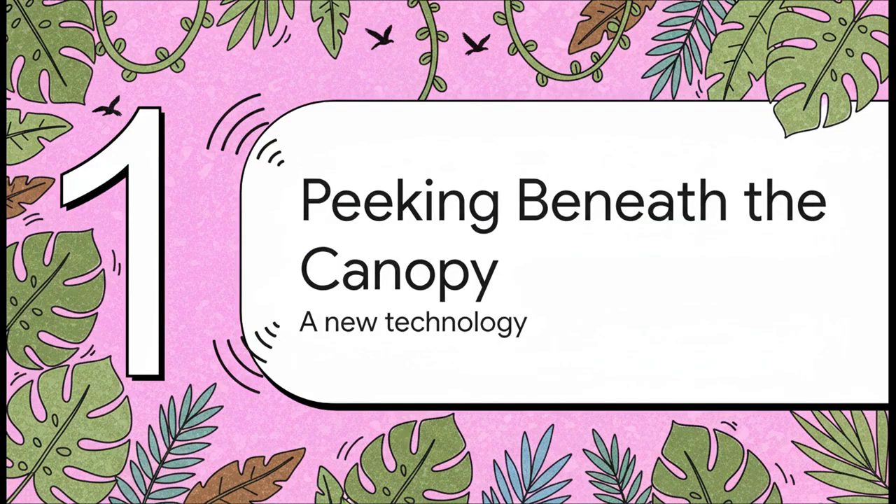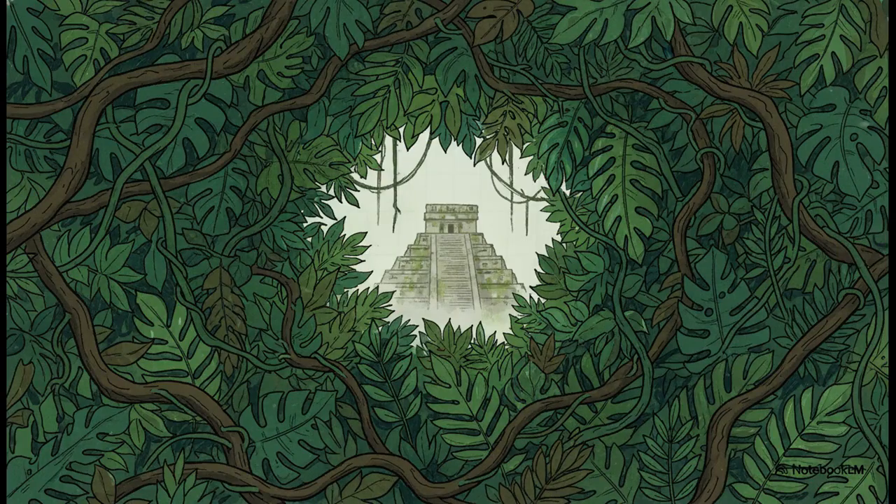To figure that out, archaeologists had to find a way to peek underneath that massive green canopy. And for decades, this was a huge problem. You could spend months on foot, literally hacking your way through the undergrowth, and you'd only map a tiny little piece of land. You'd never get the big picture. The forest was really good at keeping its secrets.